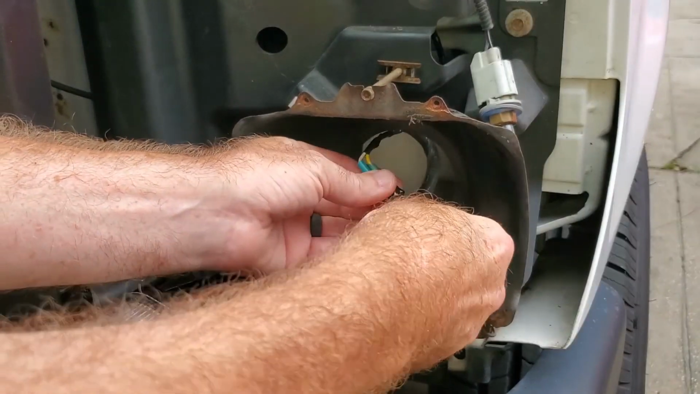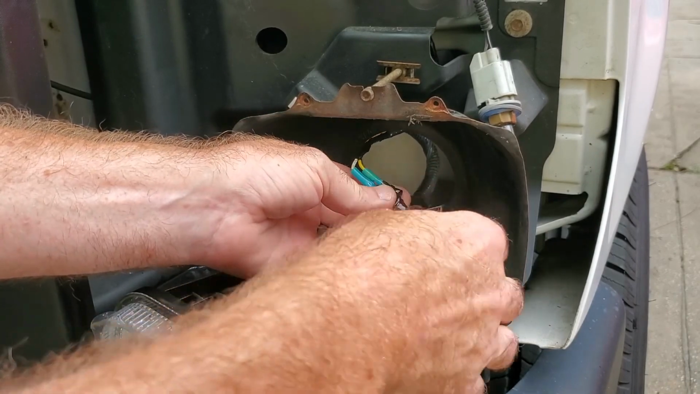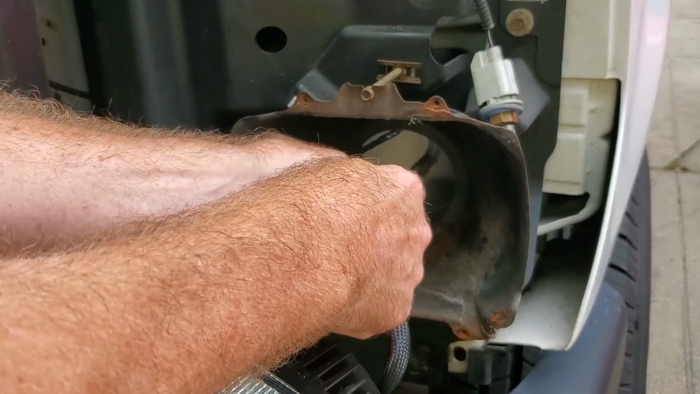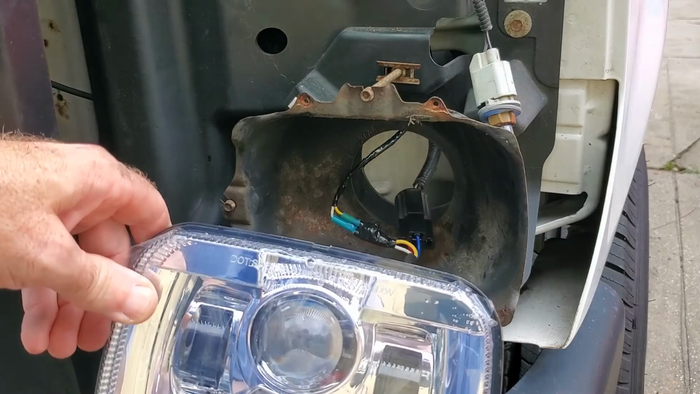So here it is all connected. So I've got the yellow to yellow, white to white, spade connectors plugged in, and I just taped it up just to make sure they don't ever come out. And then the plug from the new light into the wiring harness, and that should be it.